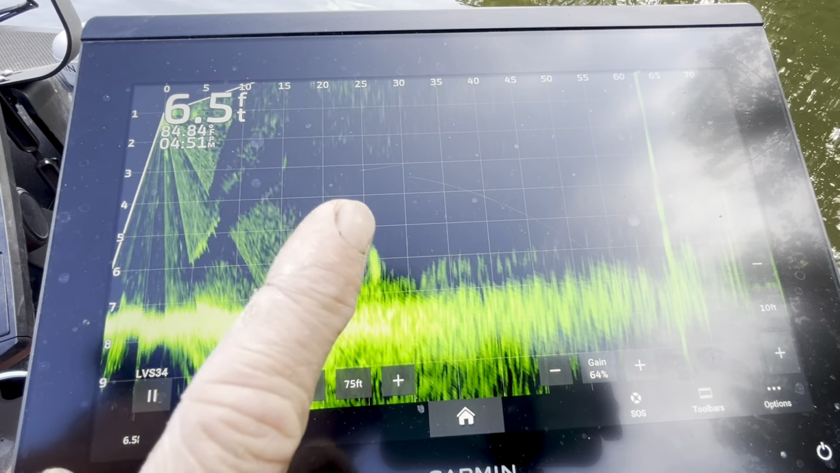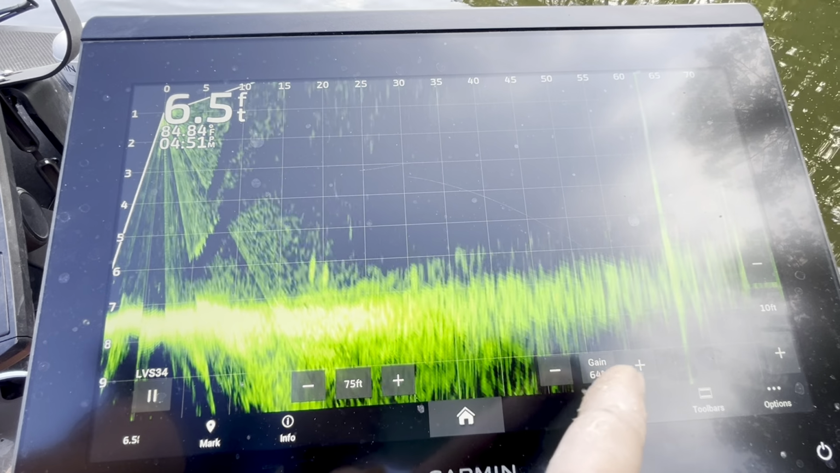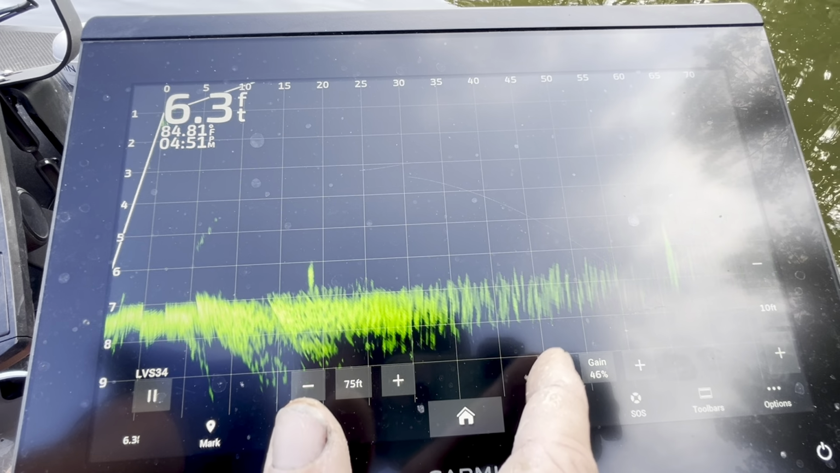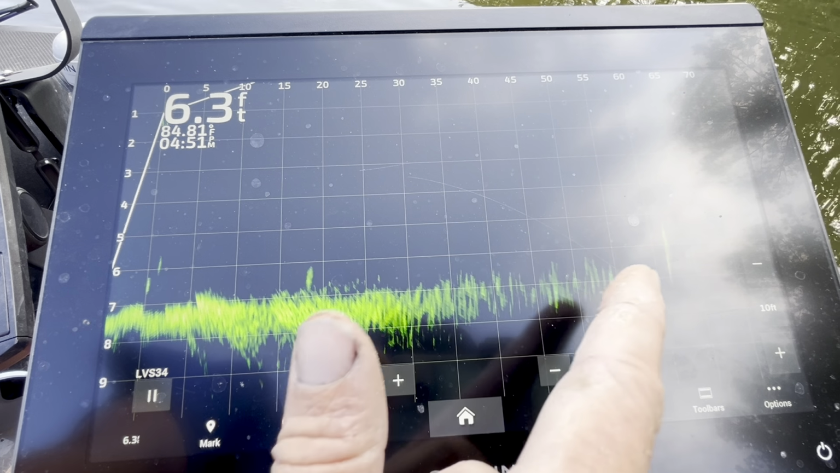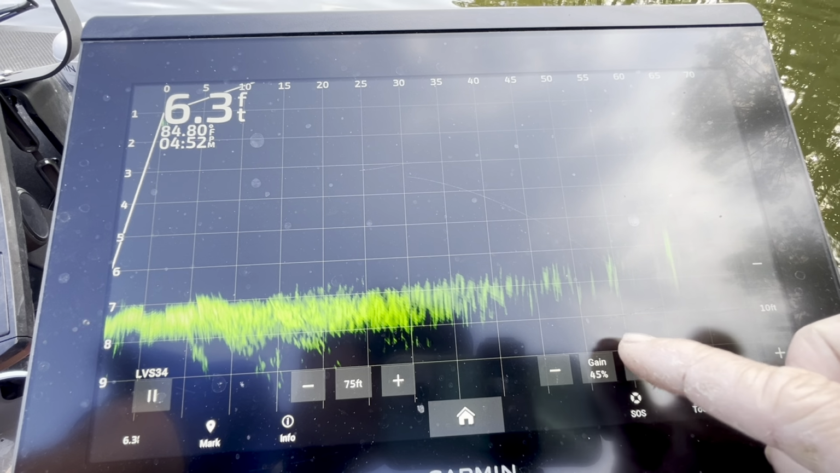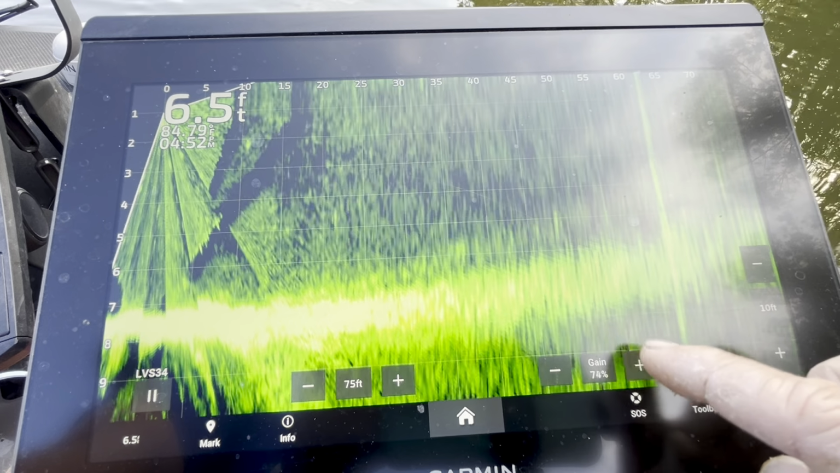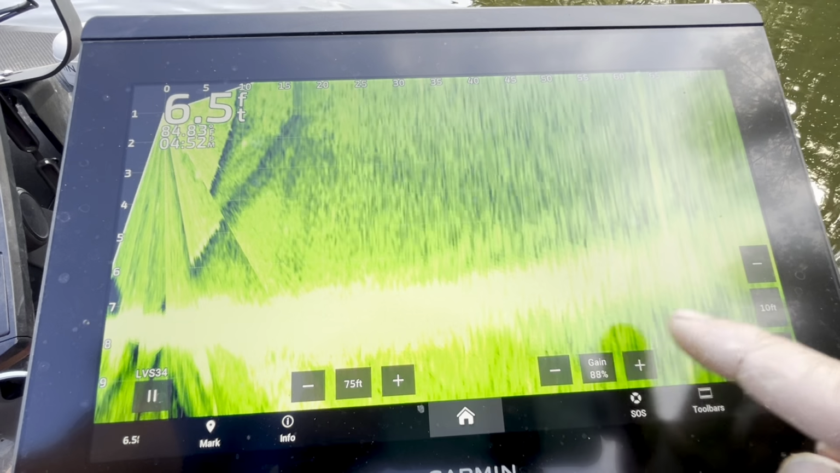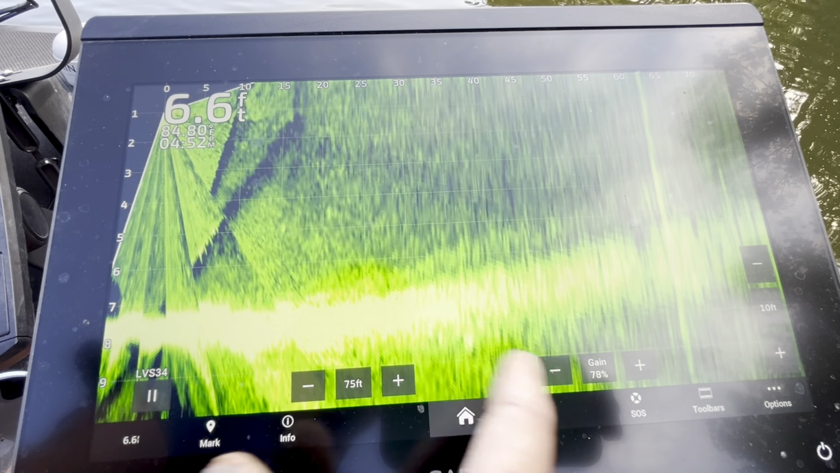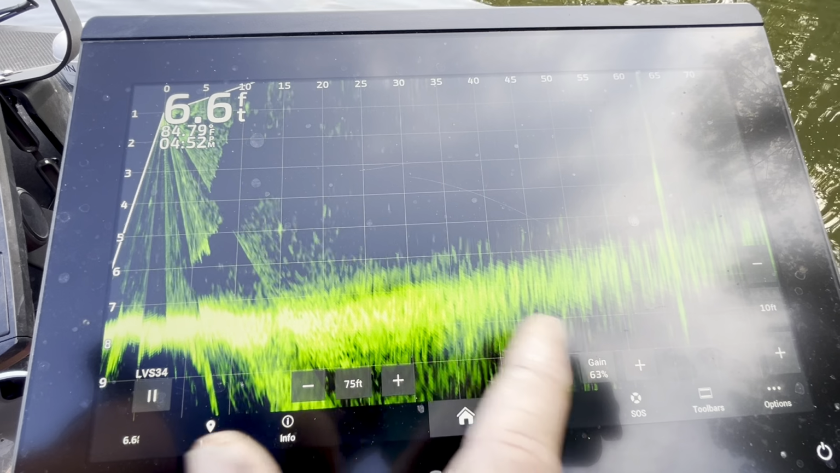So the first thing that I'm going to talk about on my settings is the gain, and it's on the Livescope screen right here. It's very simple to adjust. The negative makes the gain less, and you can see as I reduce this gain how I'm losing. Think of the gain on this unit as the strength of the picture, but the issue with it is if you turn it up too far, you'll start to get a lot of distortion. You see how much distortion we have now on our screen? I want to run my gain normally somewhere between 65 and 70 is probably pretty common.